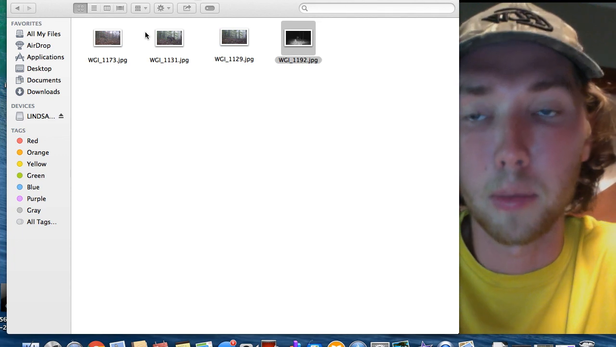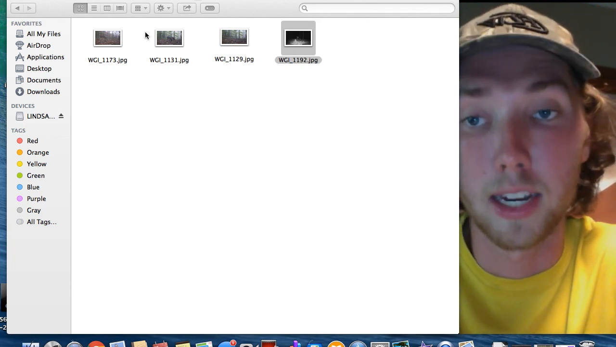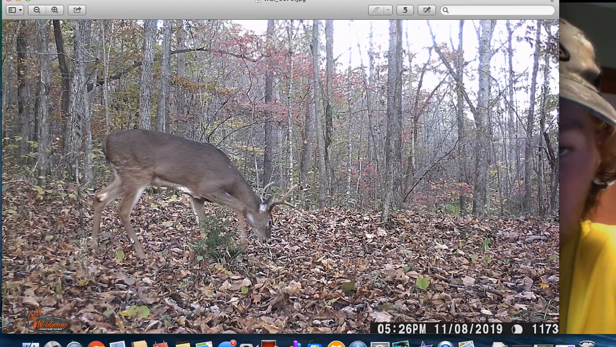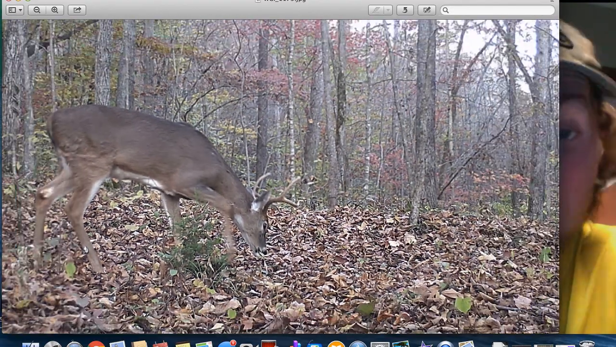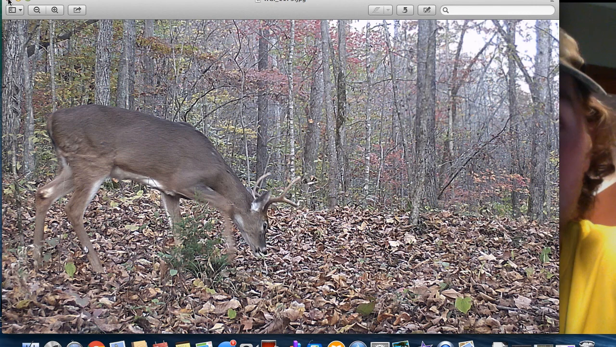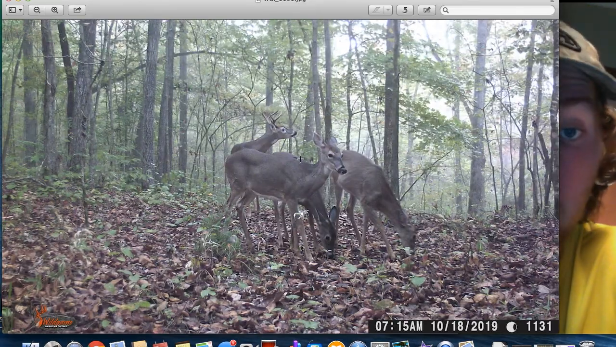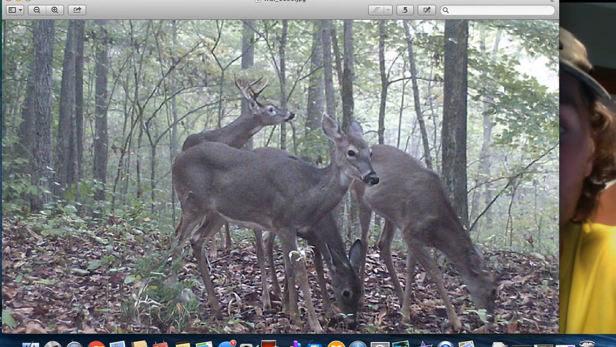Like, yeah, we've got hunting pressure around us, but I'm going to shoot that deer if I get a chance to. All right, this is another picture. These are all of a 6-pointer, but he's a cool looking deer. And if he stays a 6, which I kind of hope he does, and he's still alive this year, he could end up being a really nice deer.